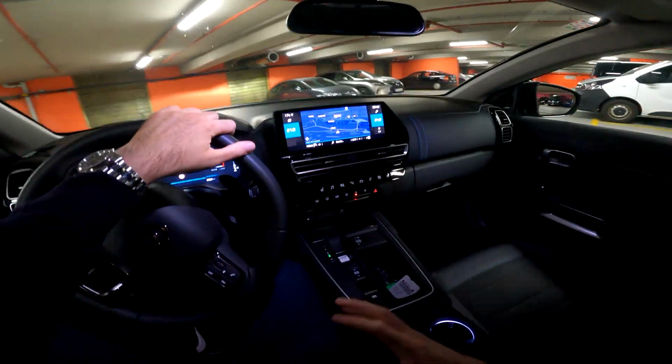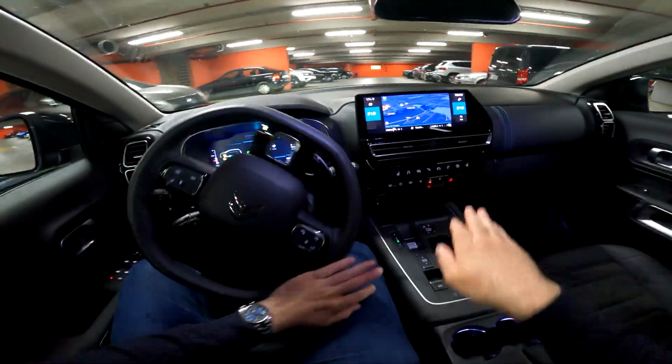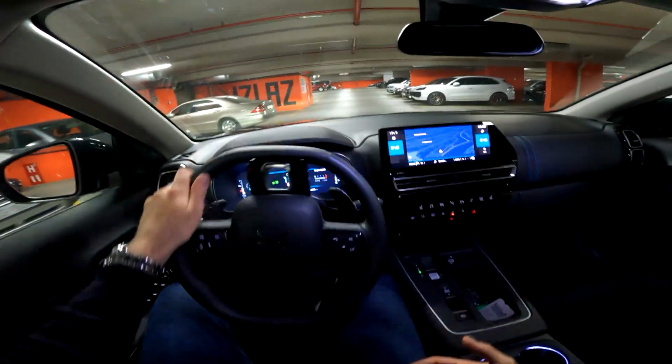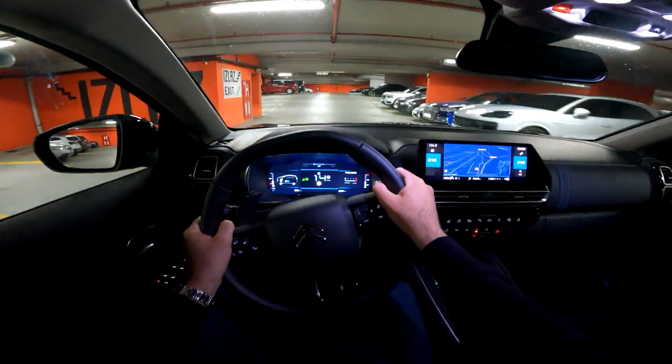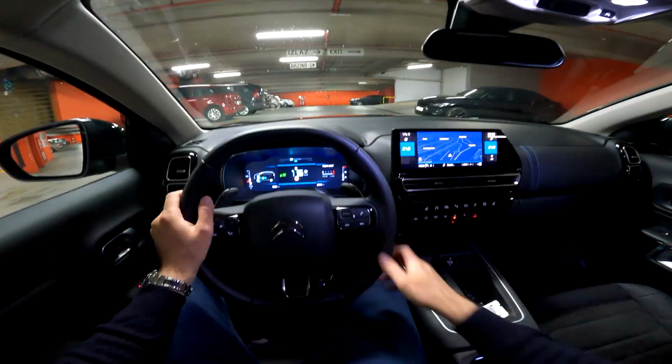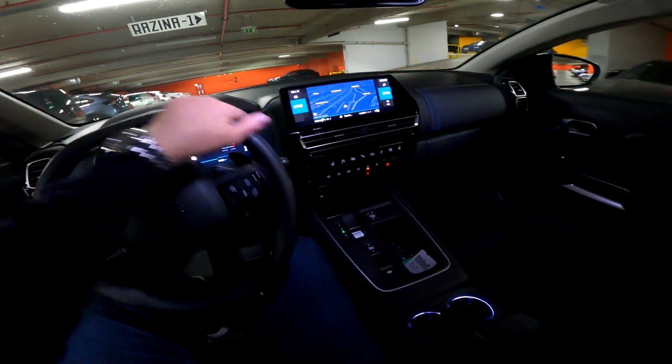And yeah, on lower speeds, for example, you can maneuver completely electric, but you will also see that it is very pronounced in the city drive as well. So I'm really impressed with this 48-volt hybrid powertrain.